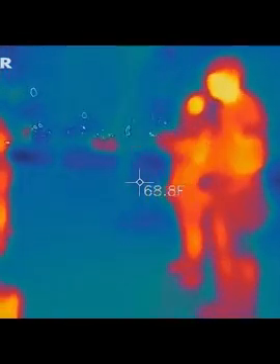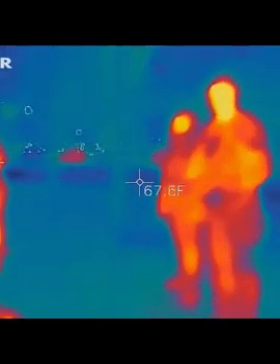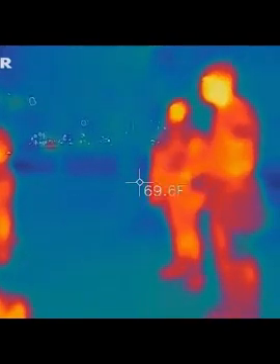Now, our camera does not see through windows. It only looks at glass as an object. It's temperature only.